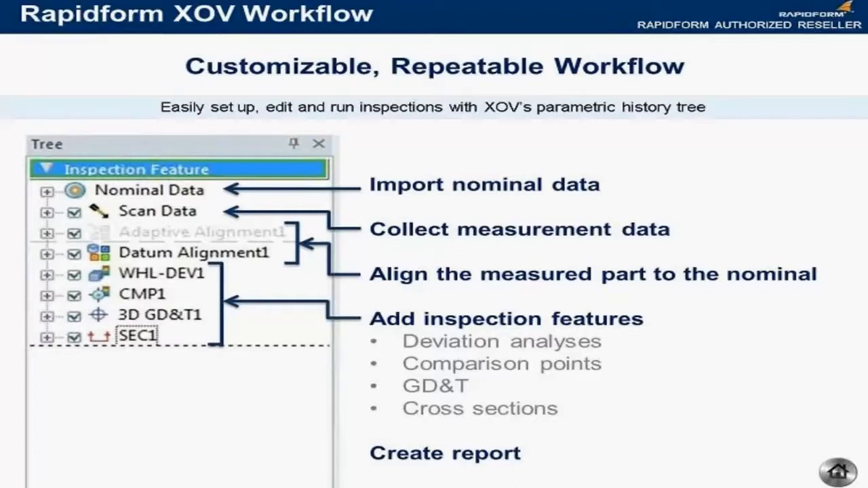The third step is to align the measured part to the nominal. In this particular example, in this screenshot of the history tree, we do two different alignments. First, we start with an adaptive alignment that's done with the probe. And then there's a datum alignment that's applied after that.